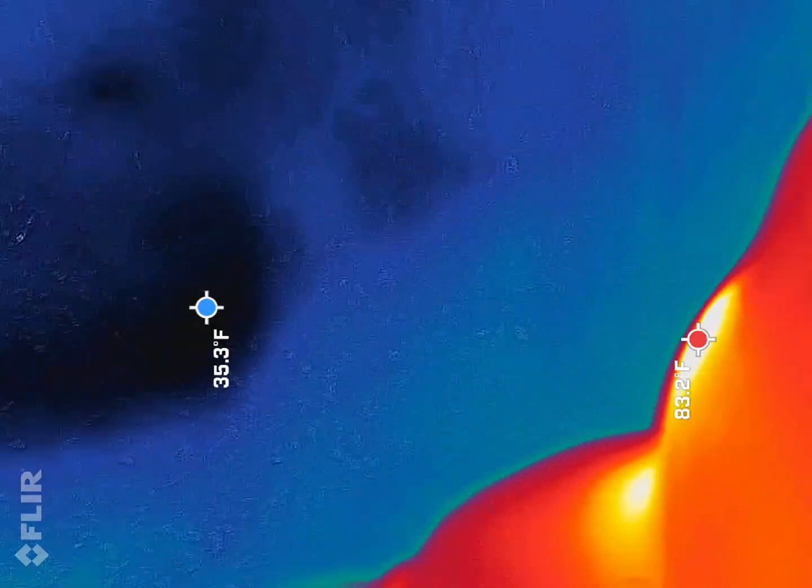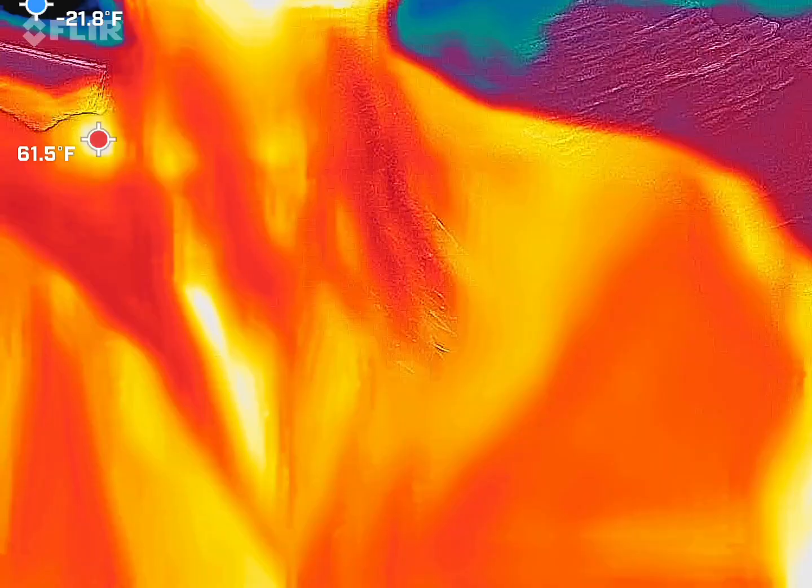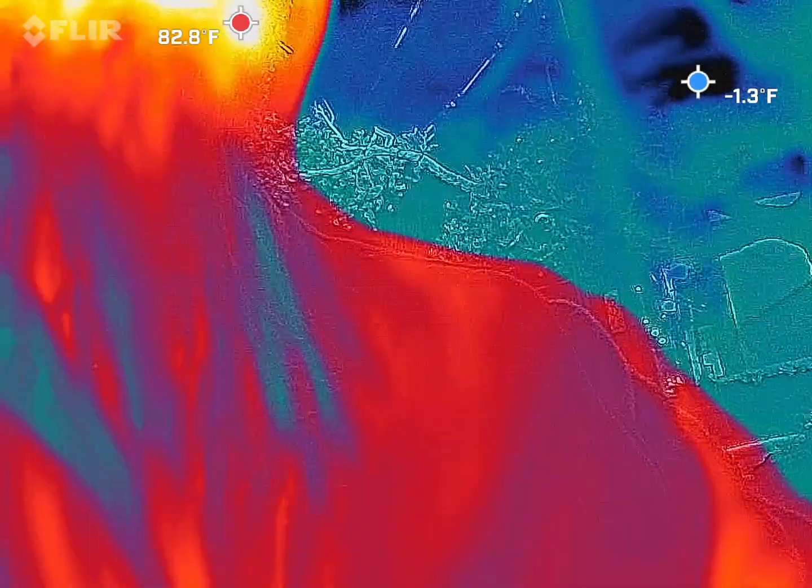Well, it's actually not bad out here. I mean, my gloves are on low, they're not on high. But you should be able to see me in there, red, orange, and yellow guy. Yeah. So I'm going to do the demo first.